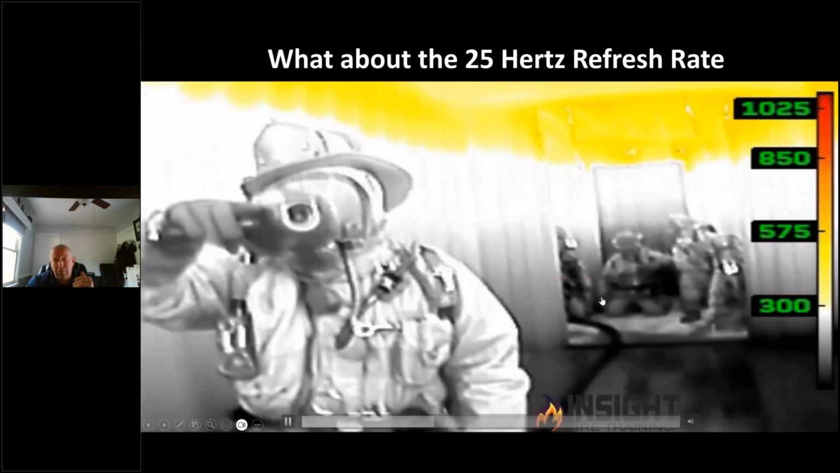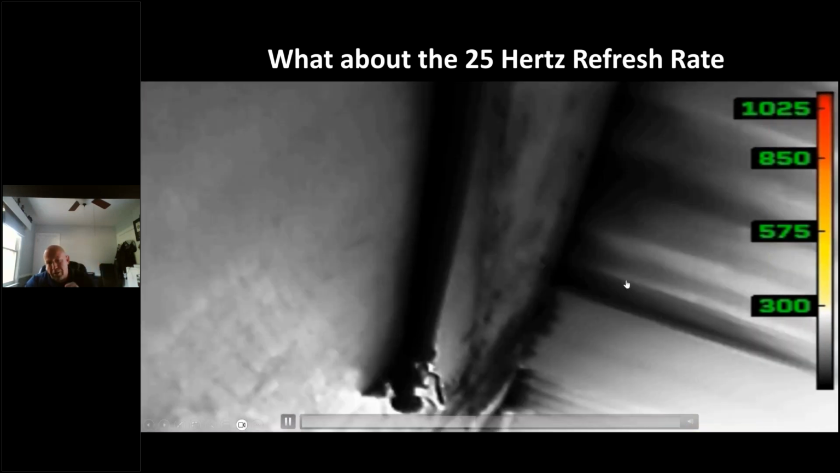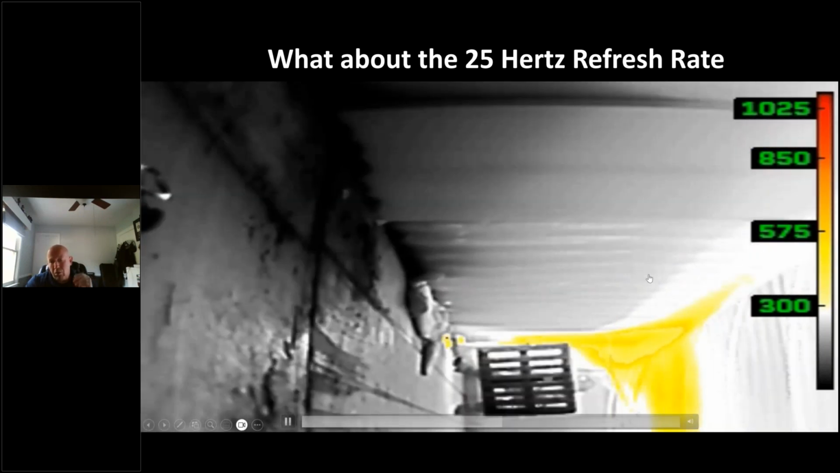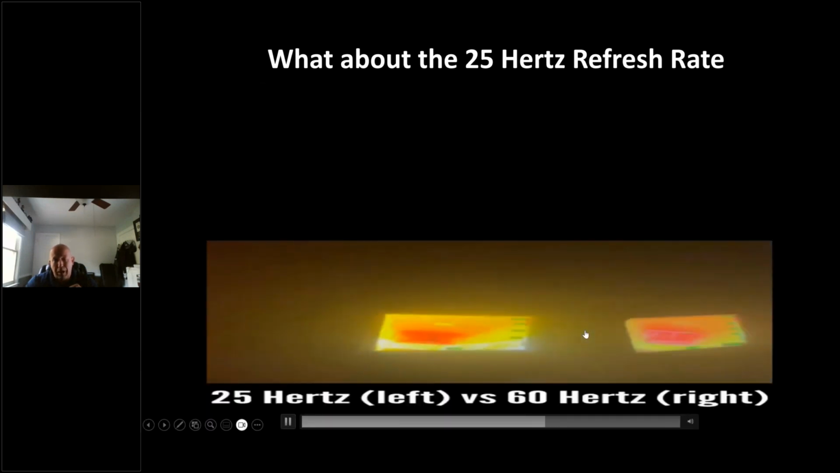And I'll tell you straight up, this camera performs exceptionally from 100 to 800 degrees. Above 800, it gets a little saturation and the colorization is not as translucent as some other models on the market. So you don't have a perfect camera out there anywhere. But as far as for me being able to work, this is what kills everything.